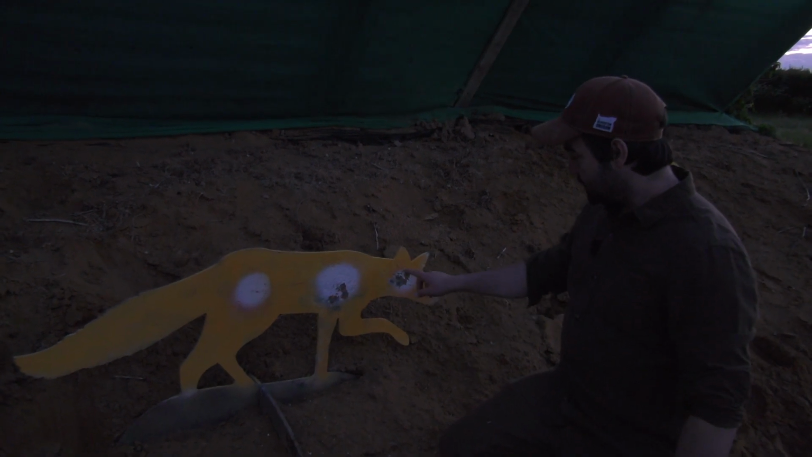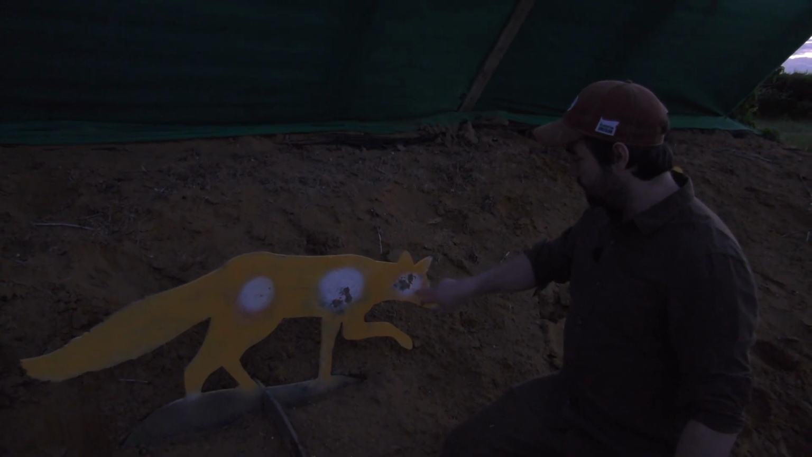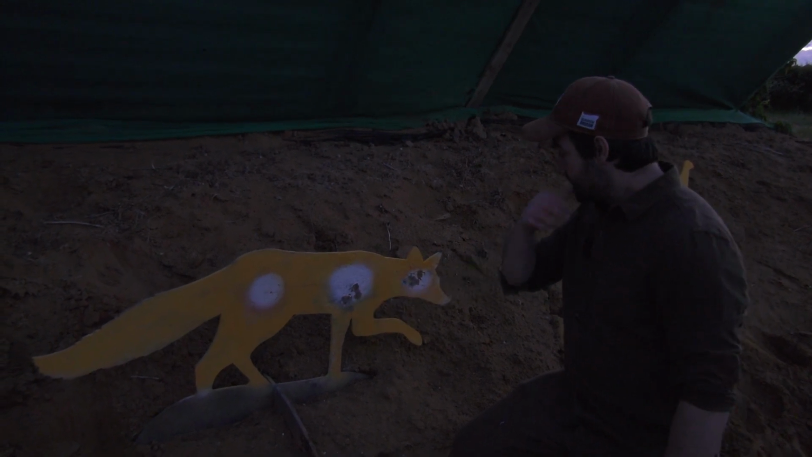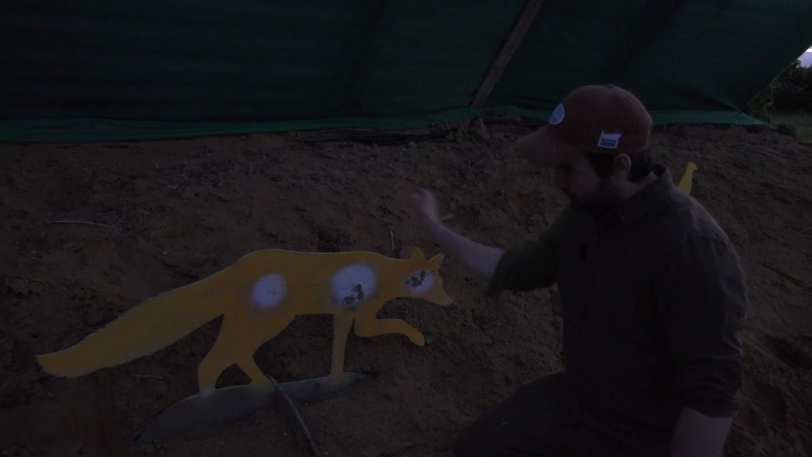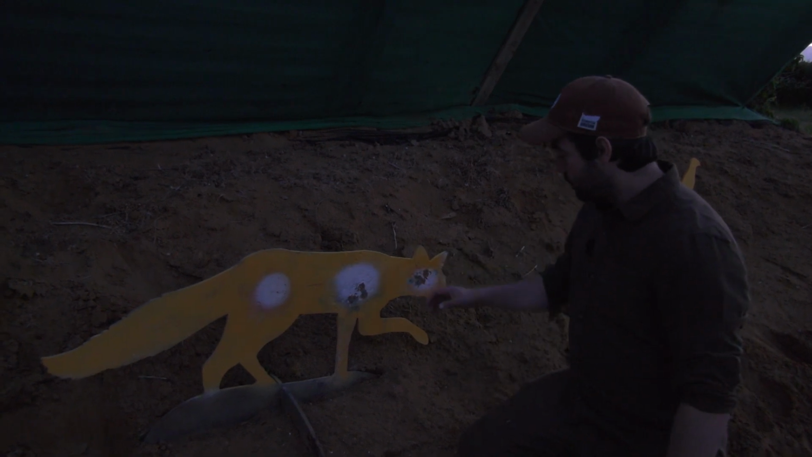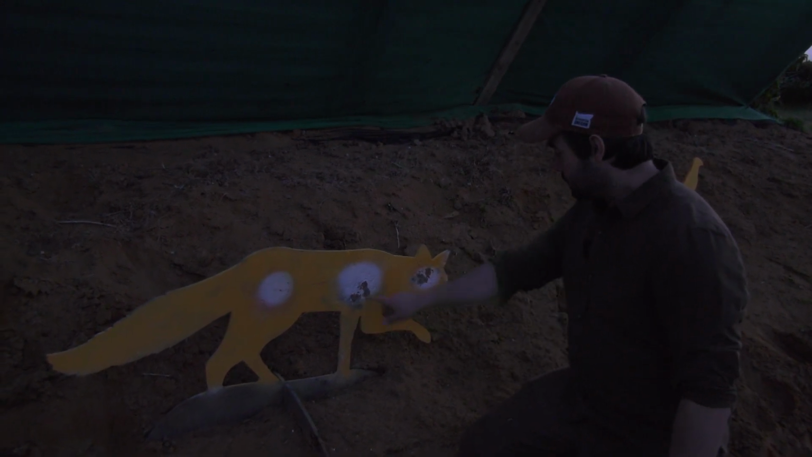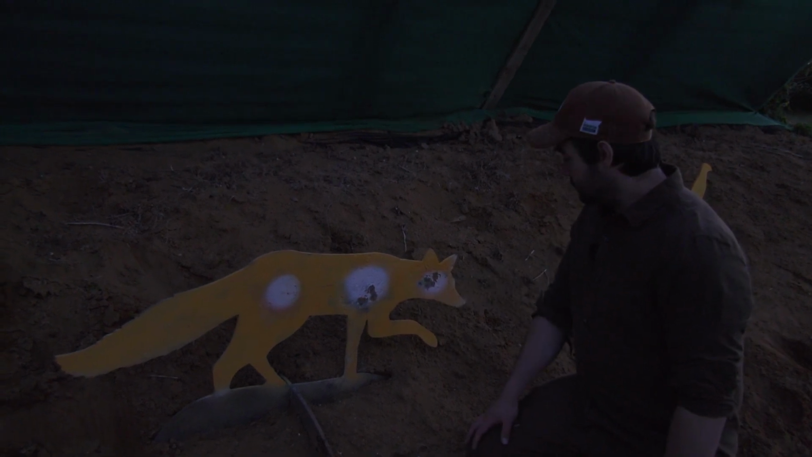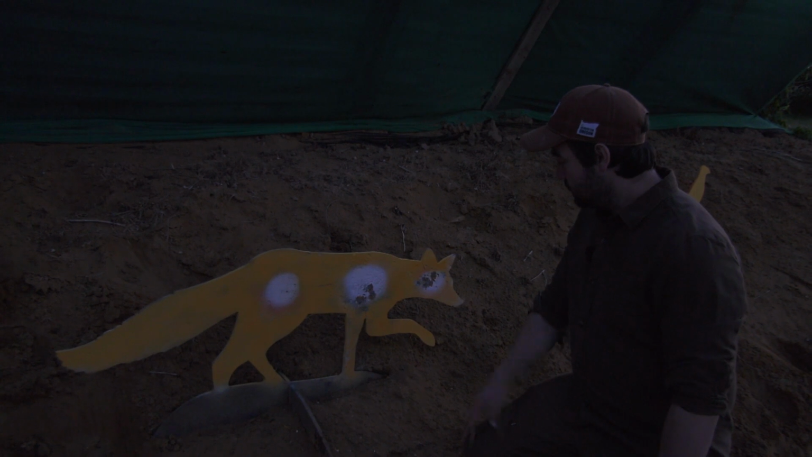You can see there, that's not a bad group of headshots. Then we went on and did the chest shot there. We haven't got a small dot to it, we've just got the shine at the whole fox once it's been lit up. But we're pretty much zeroed and ready to go. I'm really, really happy with that. Can't fault that at all really.